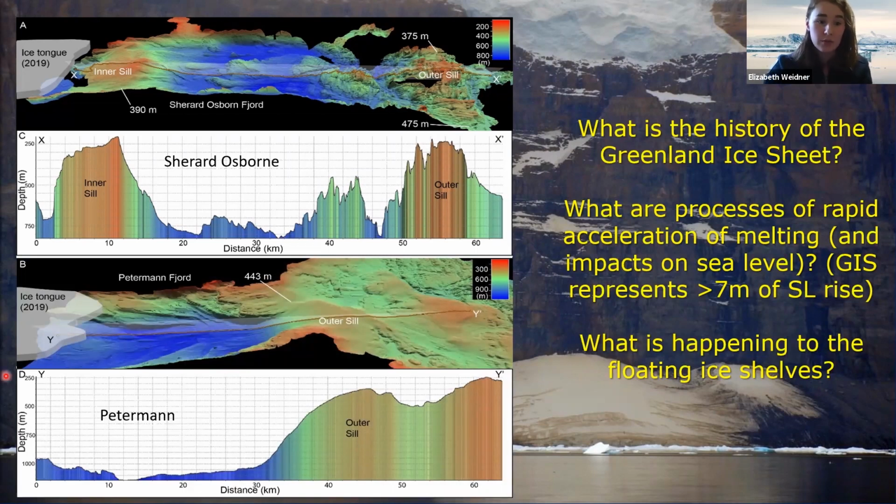So again, this is the Petermann ice tongue and the mouth of Petermann Fjord and a profile down the middle. What we see is that first off, Petermann has a single sill, and it doesn't have the same prominence as the inner sill of Sherard Osborn Fjord. I mean, it's deeper as well. Sherard Osborn Fjord's inner sill is quite shallow.